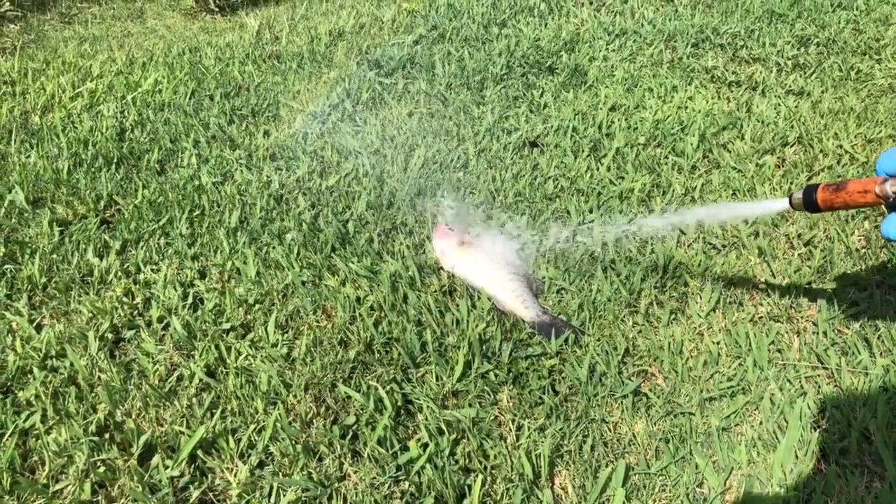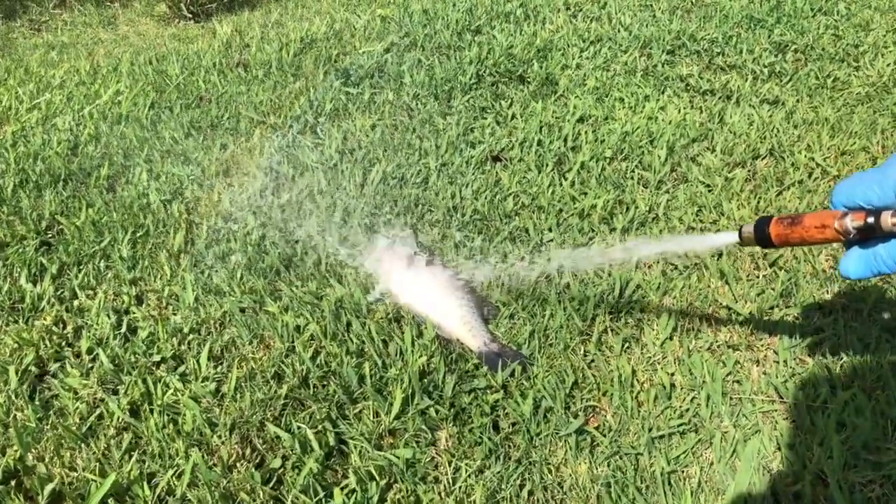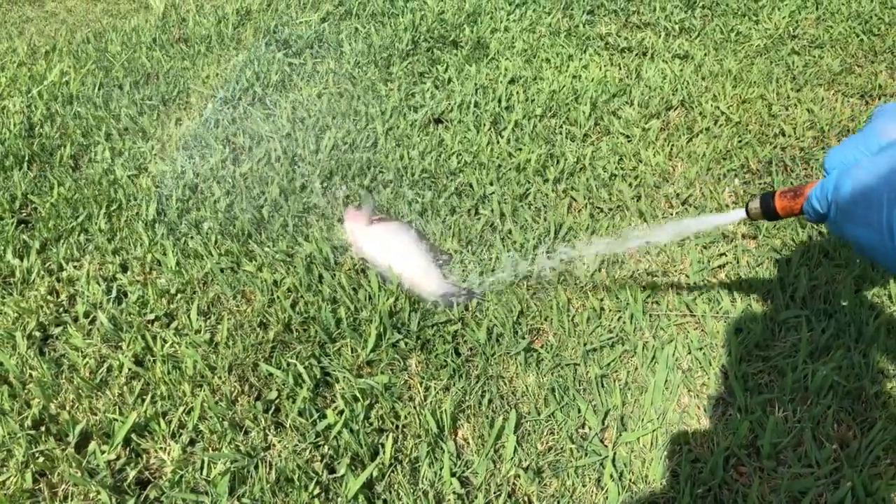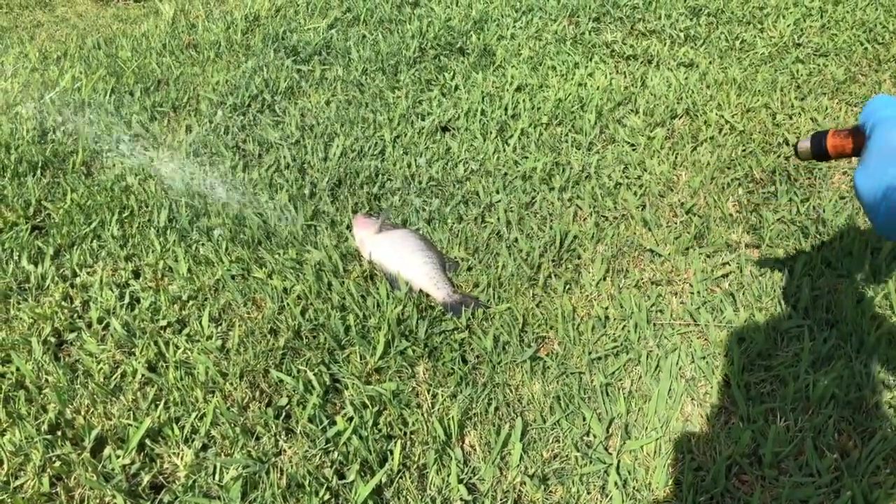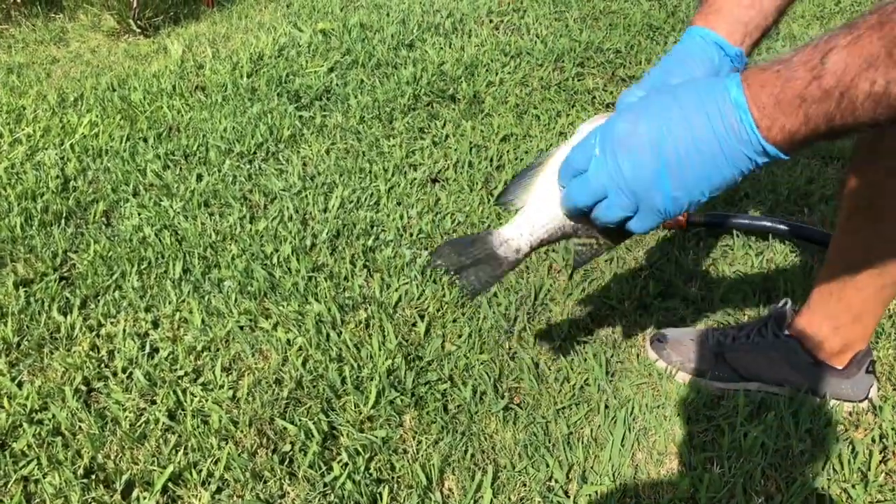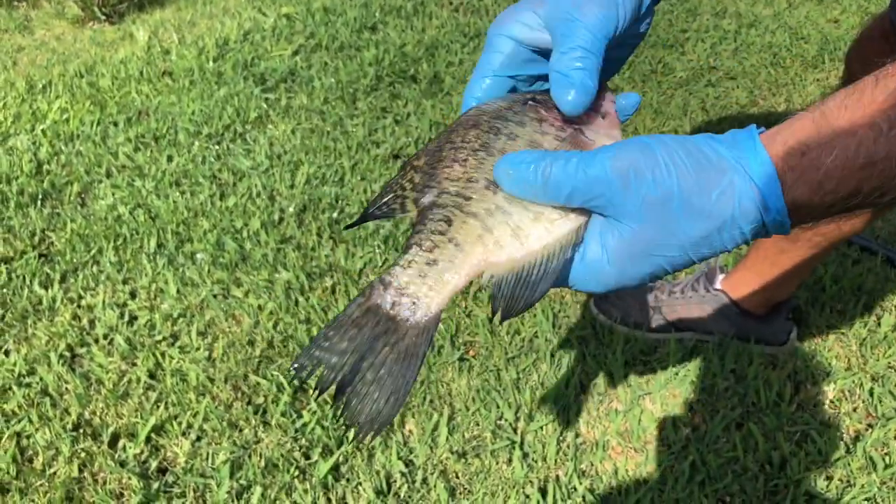Them scales are just coming off. Man, you don't have to worry about getting those fins in you. Now, look at that. No scales. Slick as a baby's booty.